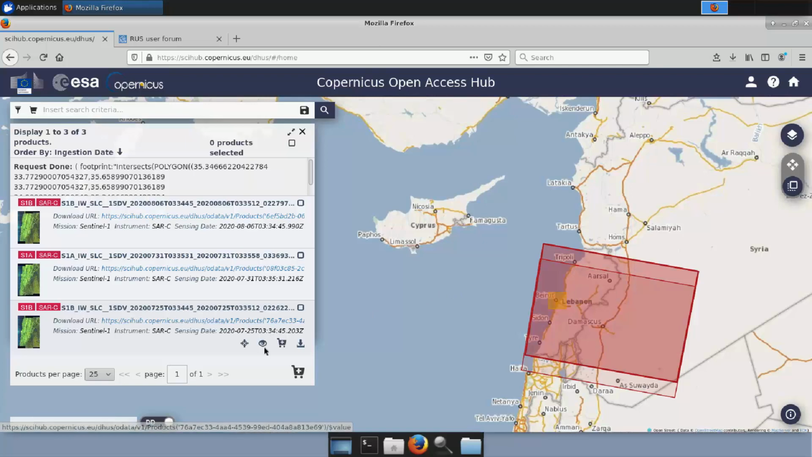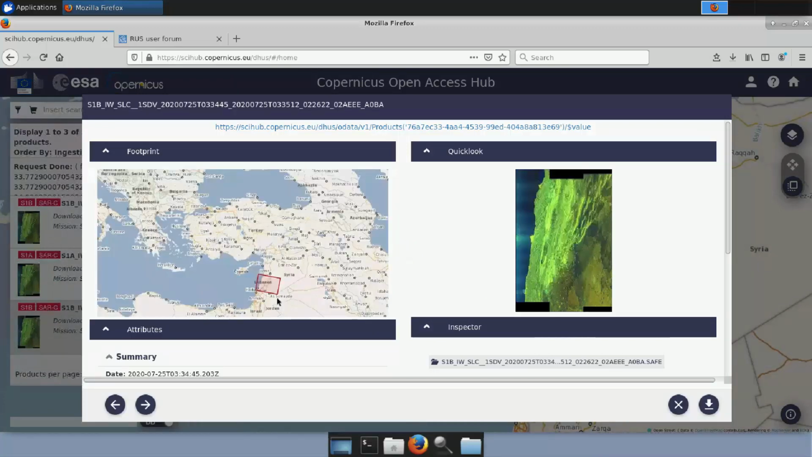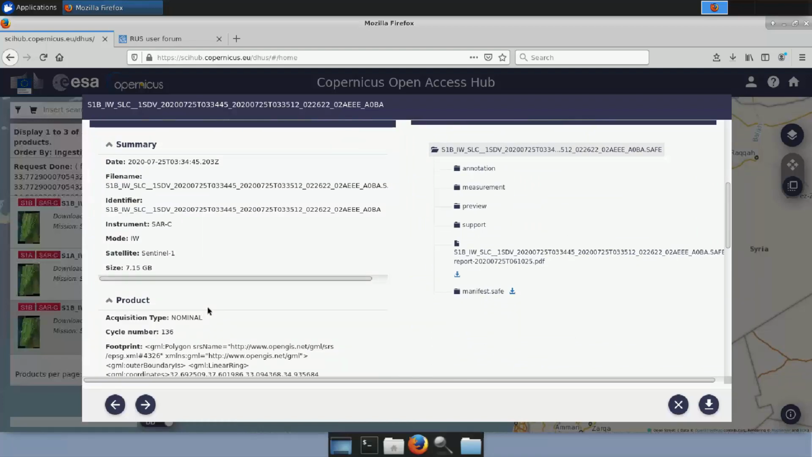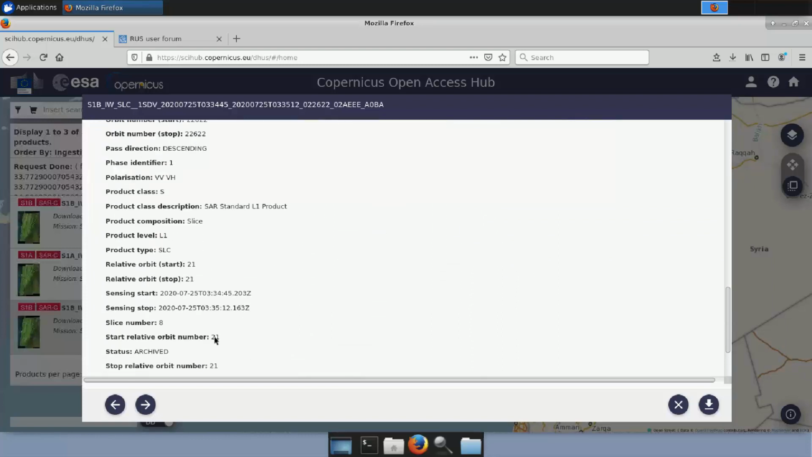Remember that in every product you can click this icon, View Product Details, and you have a quick look over the area, and if you go a bit further down, you will see some extra information about the product. So this is how we found that the relative orbit number we want is 21. We found one image that covers our area, then we saw 21 in the details, and we asked in the search menu to find all the images of relative orbit number 21 over the time period we set. Okay, I'm closing that.